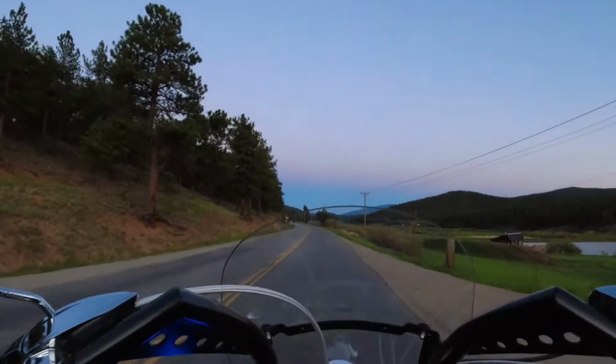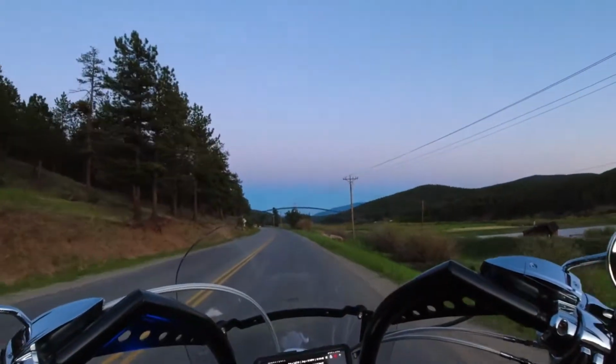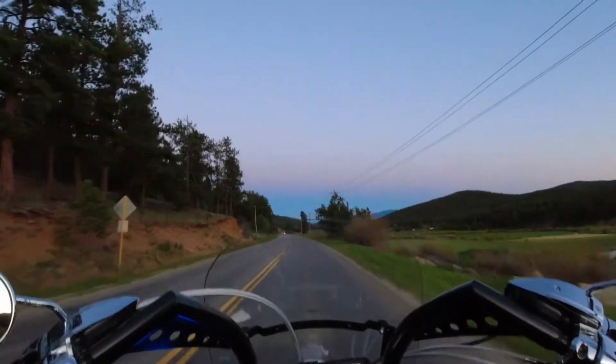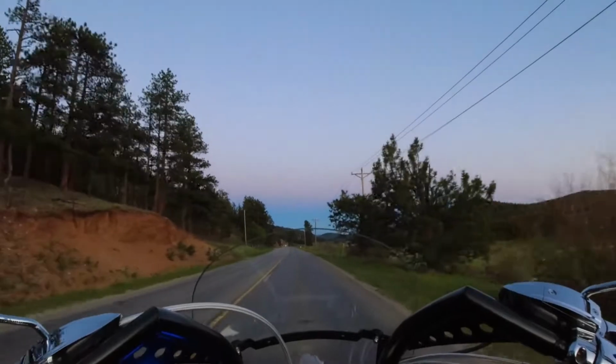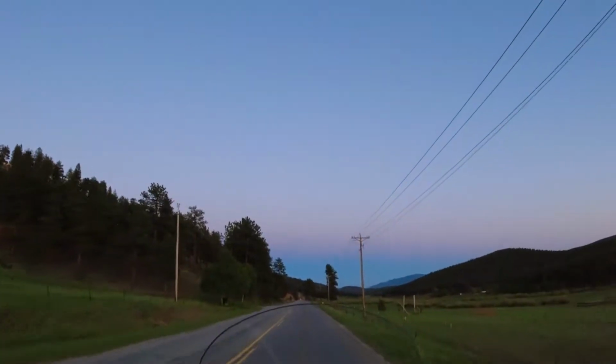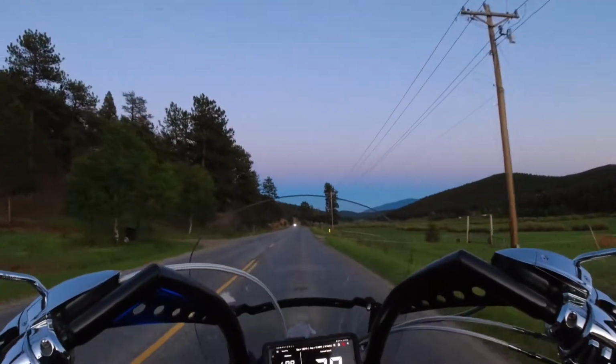So kind of the cool thing about riding in adverse conditions, like when it gets colder at night, or you know, when it's like 40 degrees out, pretty much the cool thing is when I bring my motorcycle out, I am the only motorcycle on the road.